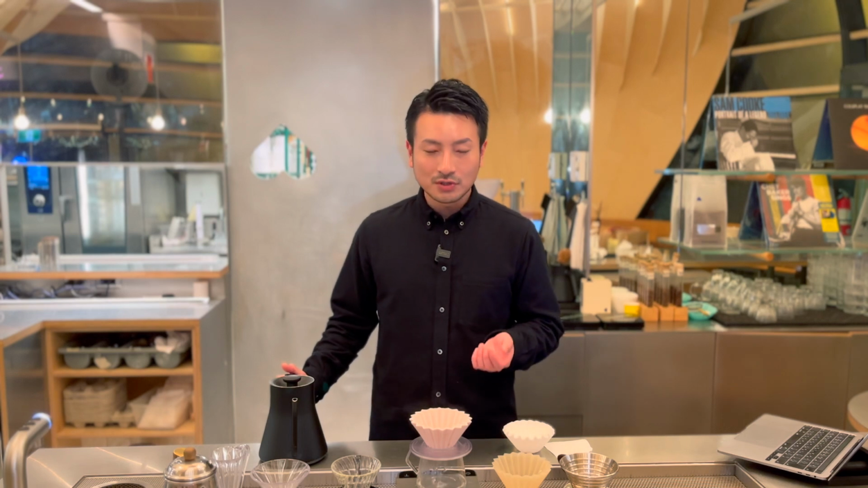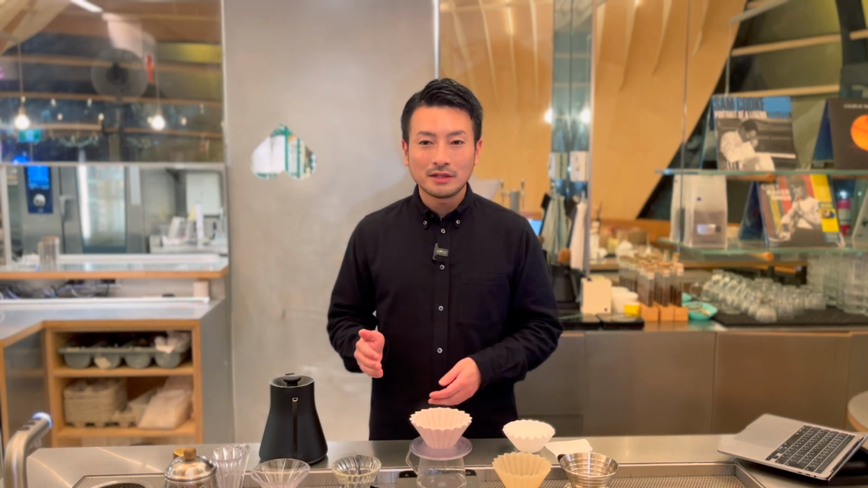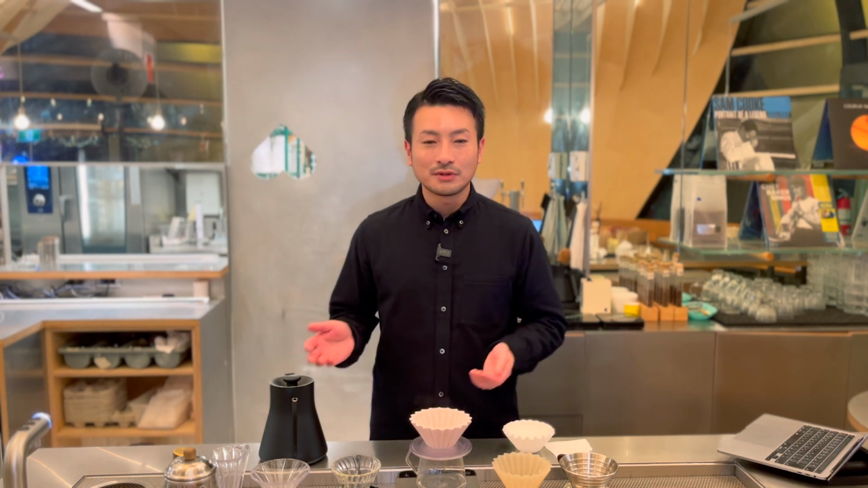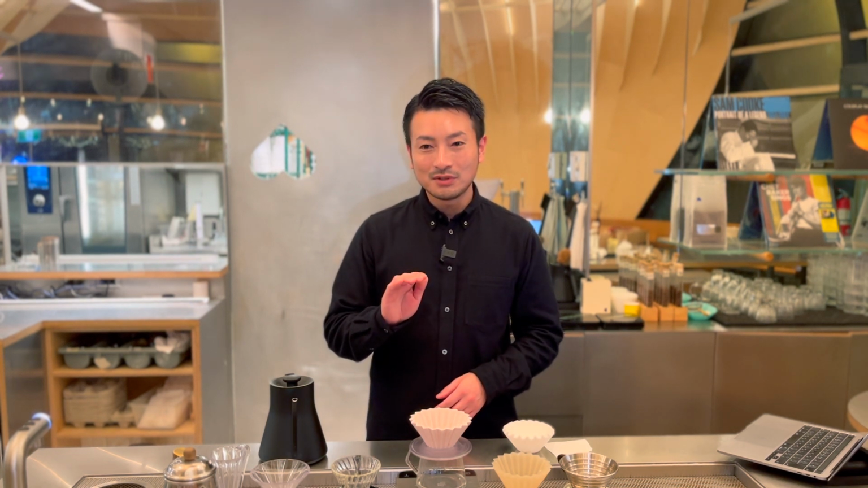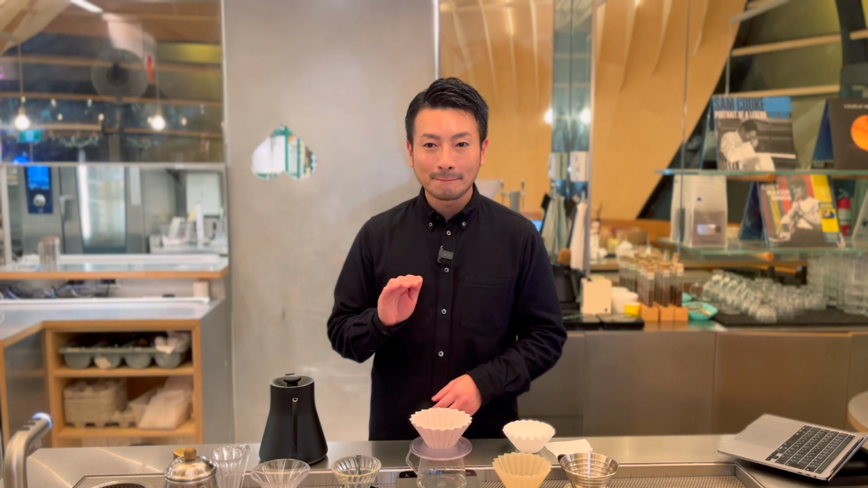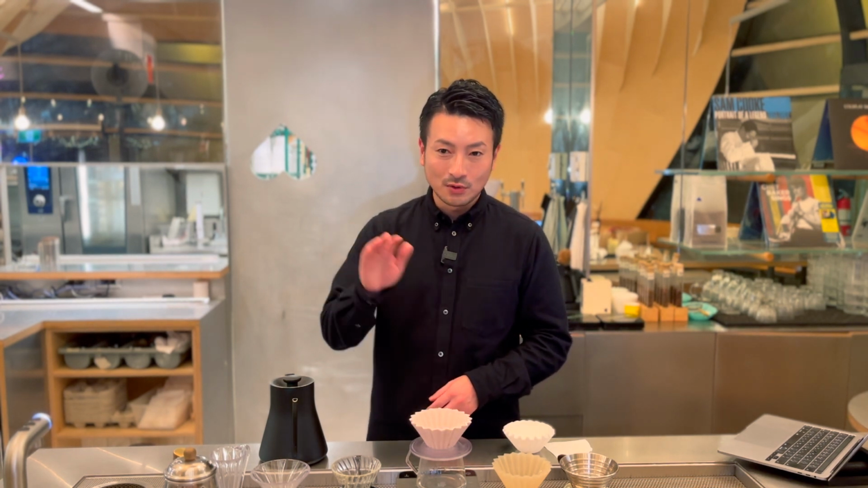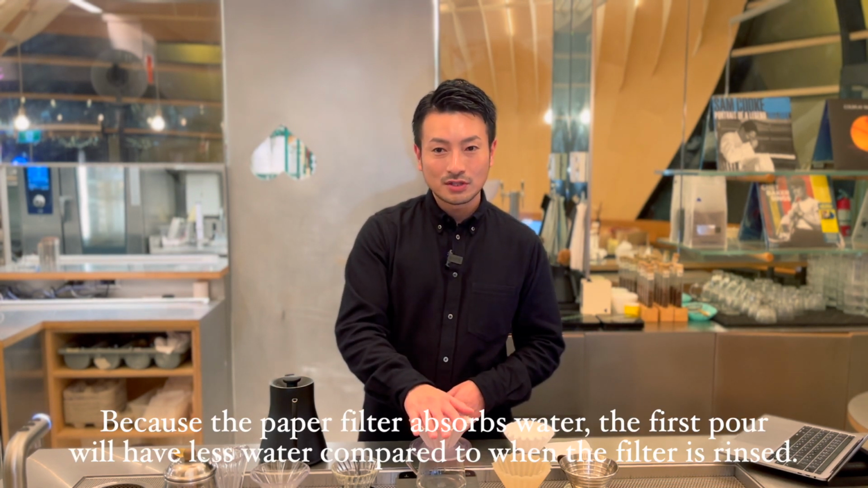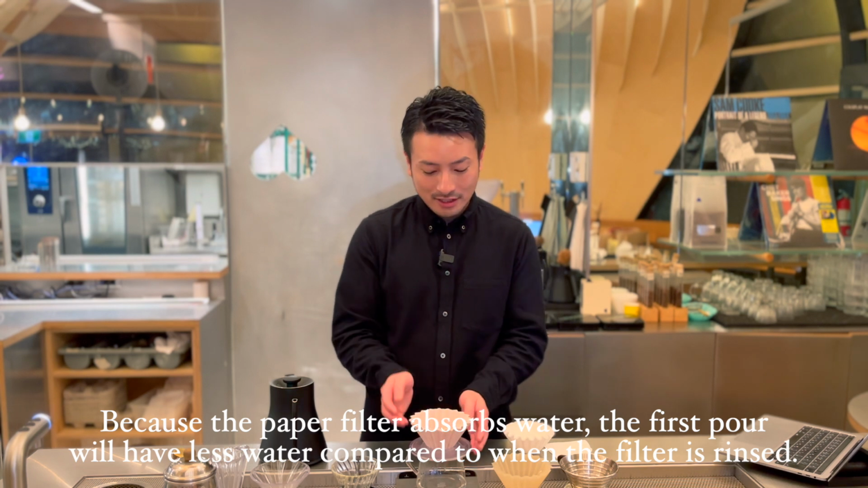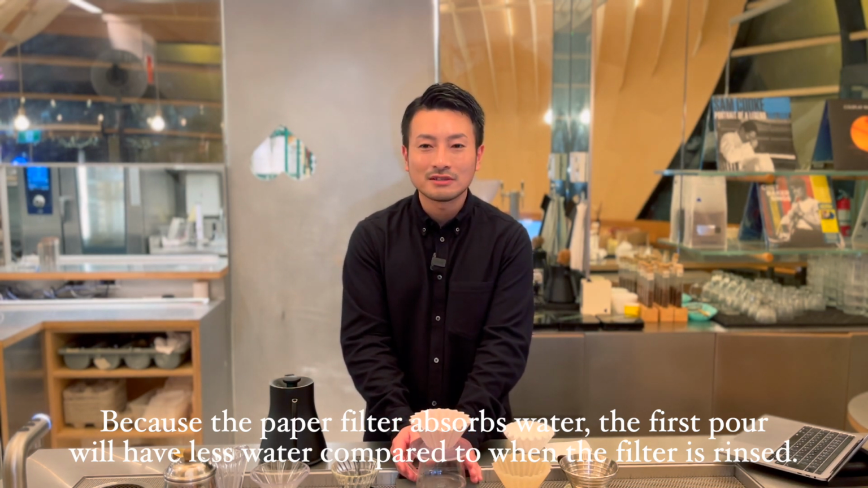For example, let's say you pour 50 grams of water for your first pour. If the filter absorbs 5 grams of water, that means the final brew yield will be 5 grams less. Even this small 5-gram difference can shift the balance between acidity and sweetness, changing the overall taste of your coffee. So, not rinsing your filter means your first pour is reduced, which can throw off the balance of acidity and sweetness in your final cup.